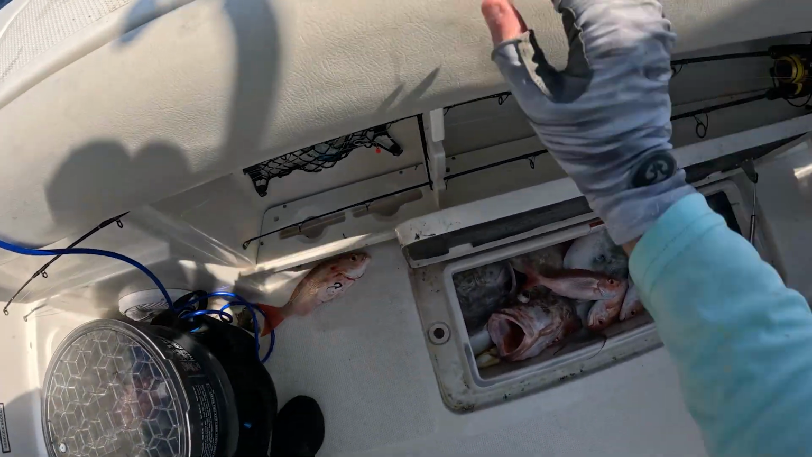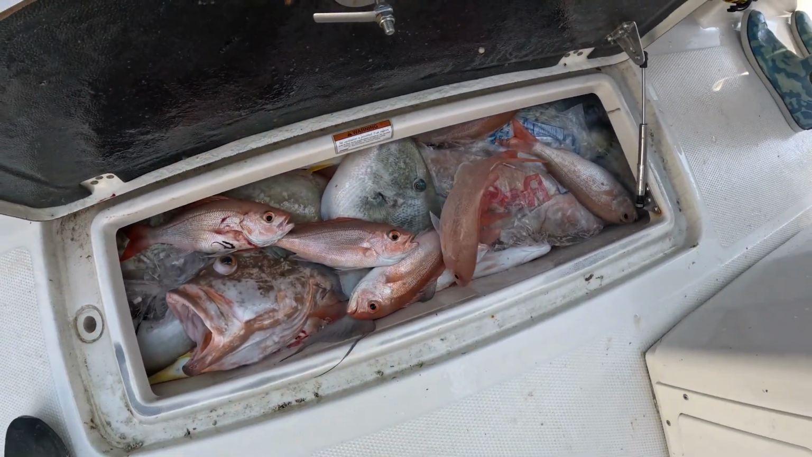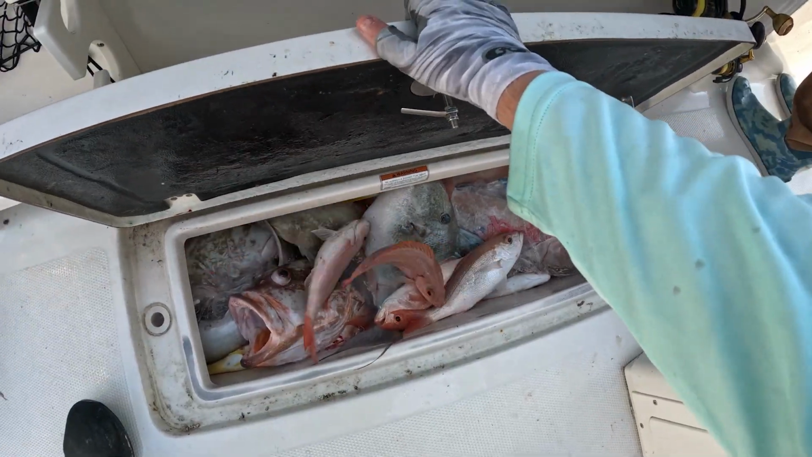Man, we can barely fit any more fish in this fish box. It is just loaded with fish. Probably like 200-300 pounds of fish in there.